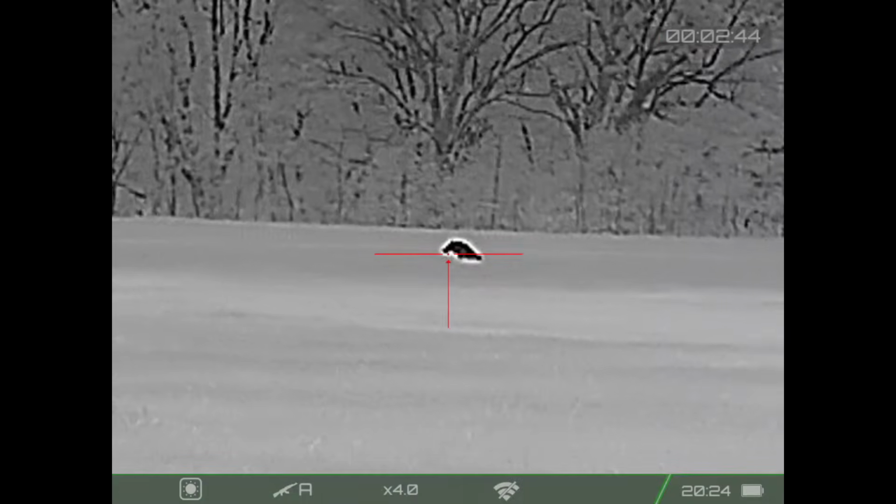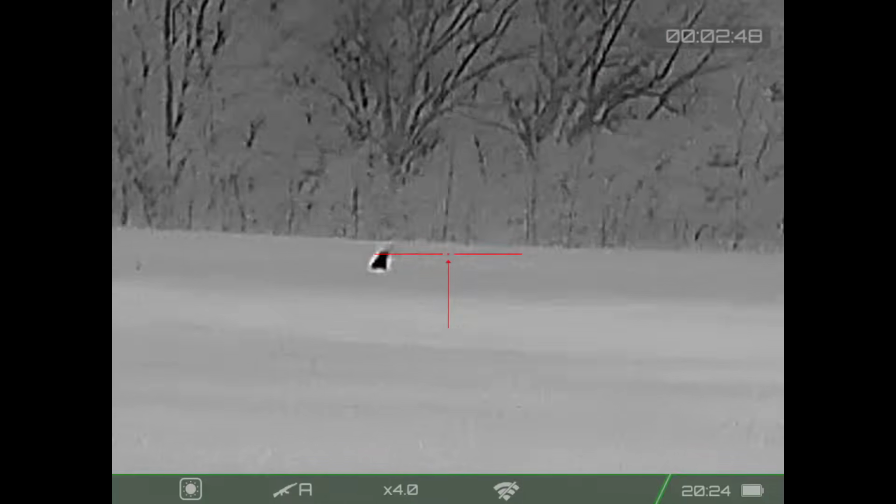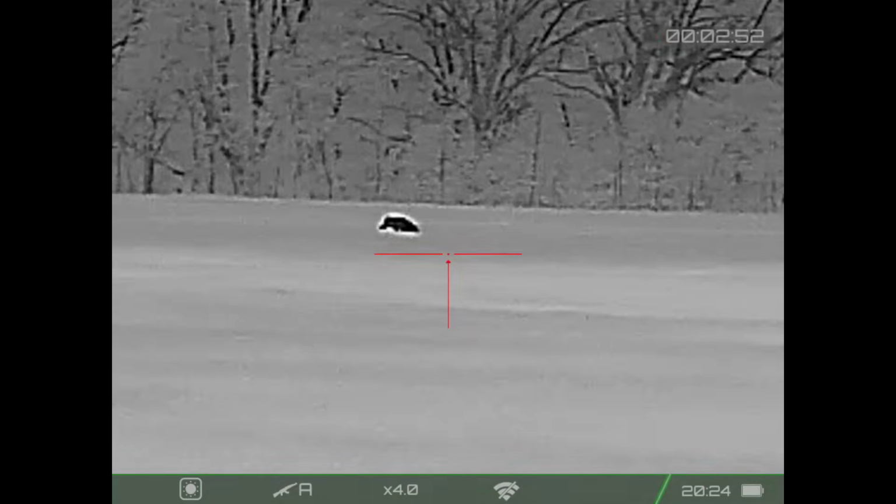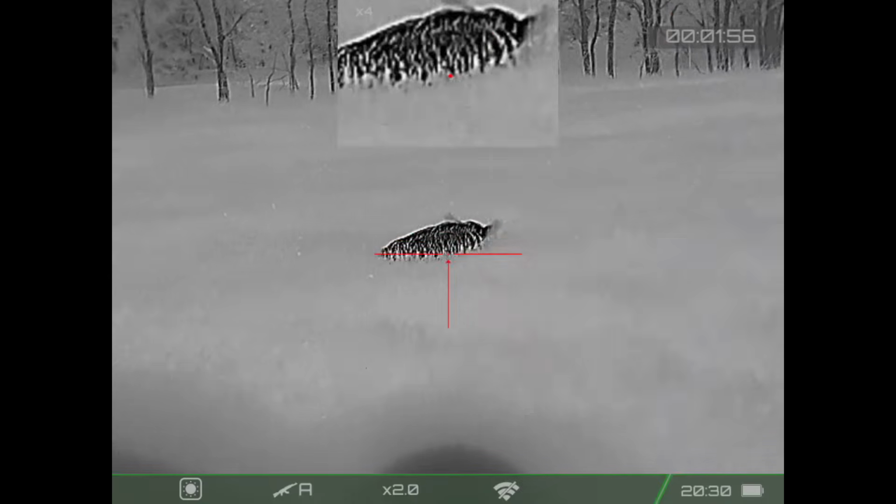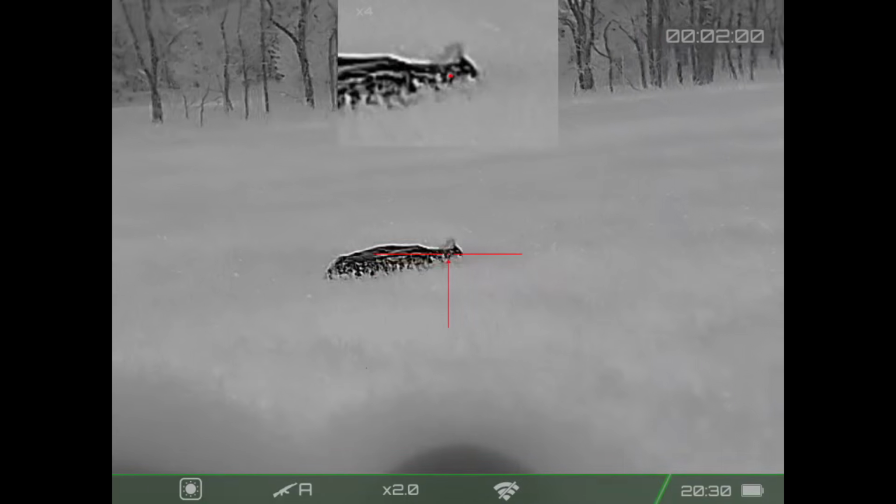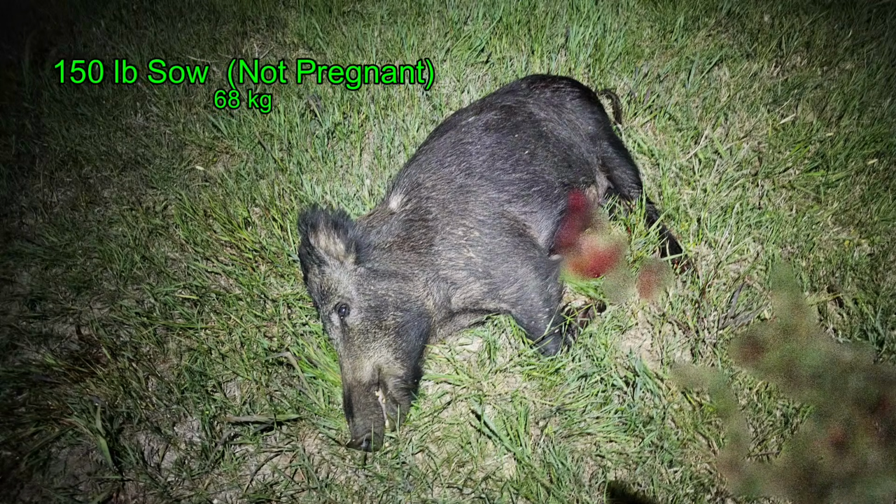I've tried aiming high, low, left, and right, and they aren't connecting, so I get in the truck, drive over to the hog. Down it goes. The first hog turned out to be a 100-pound boar, and the second hog that gave me so much trouble was a 150-pound sow that was not pregnant.